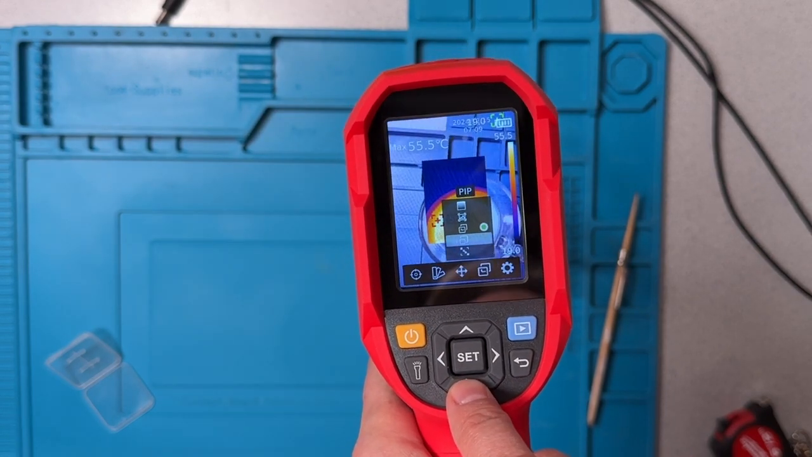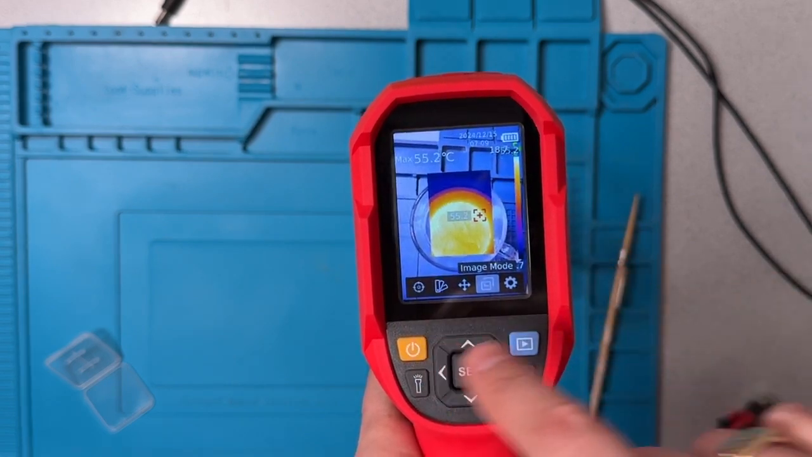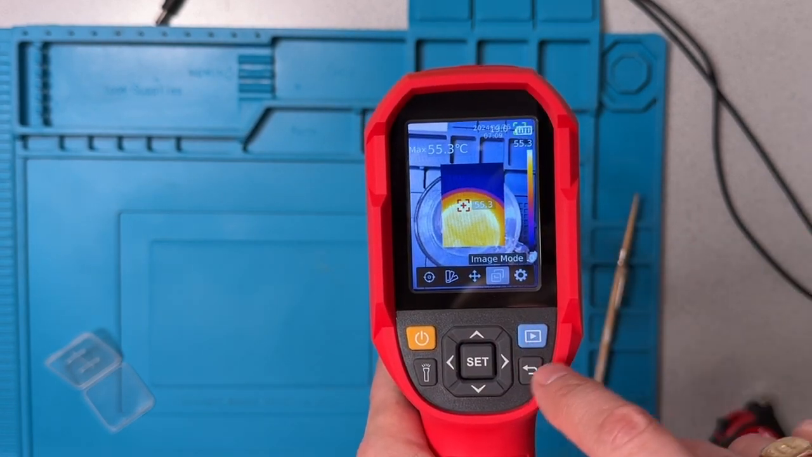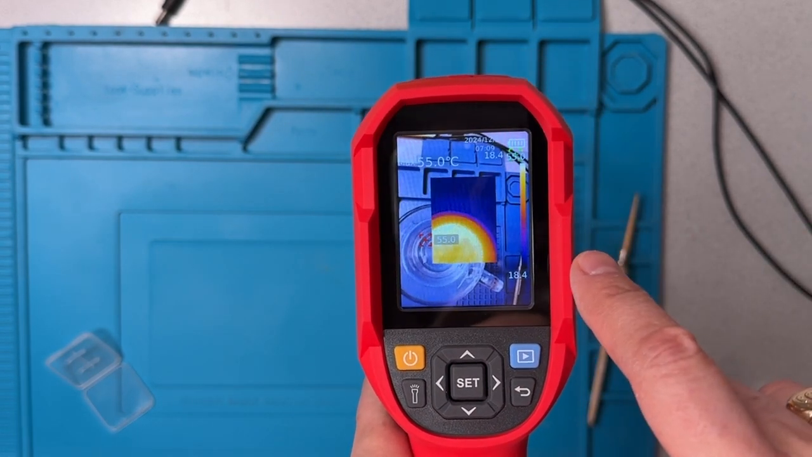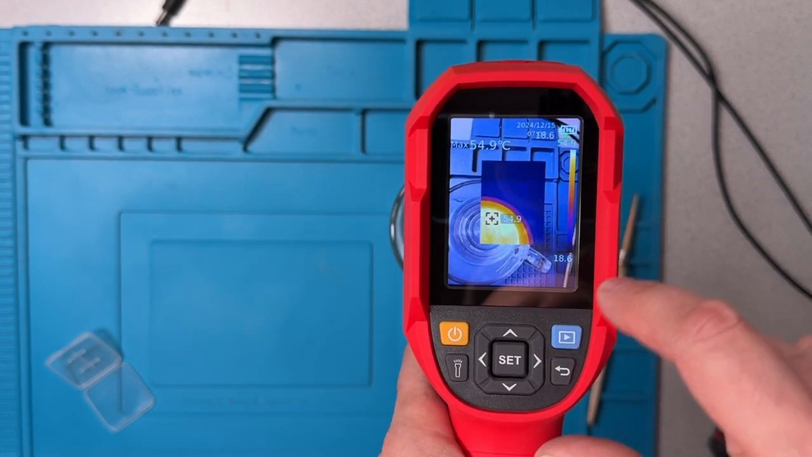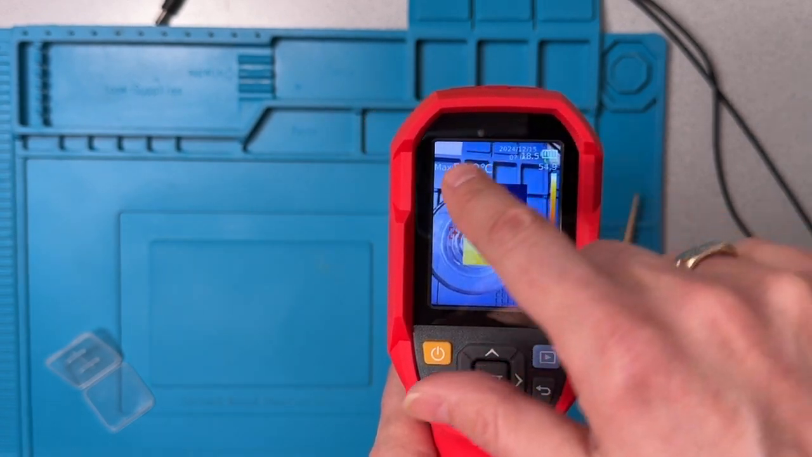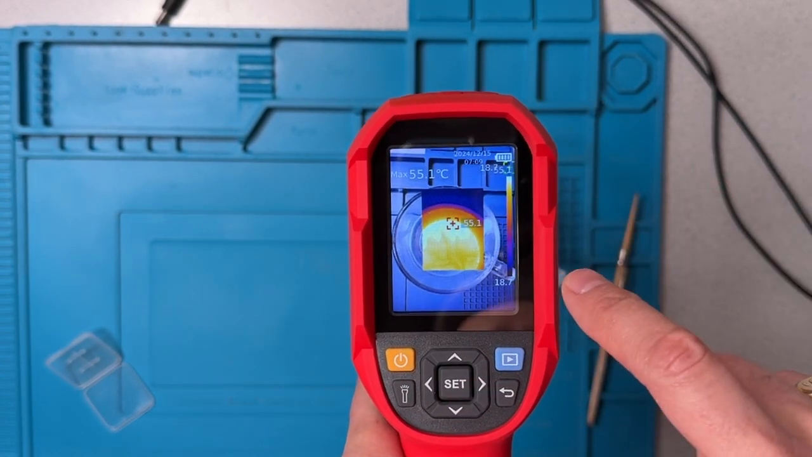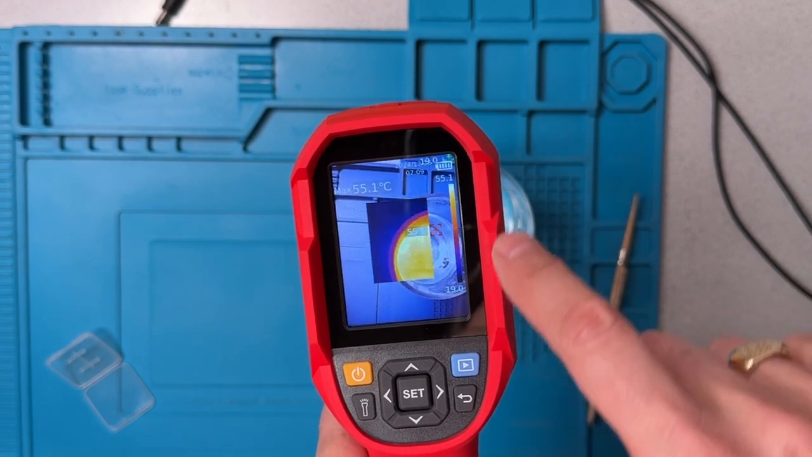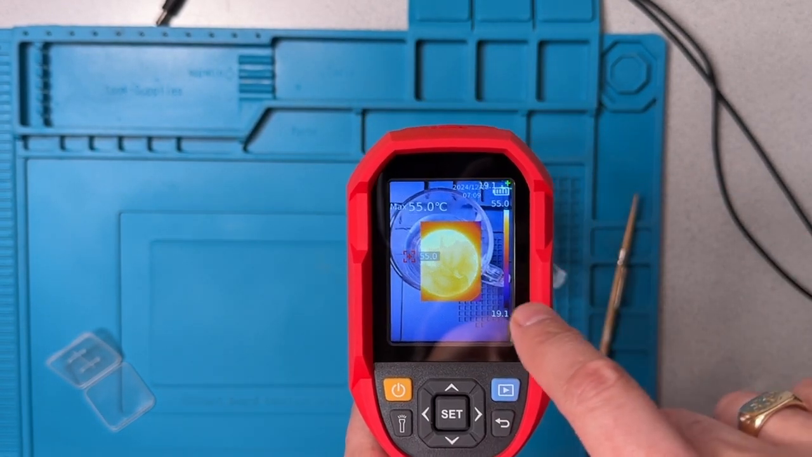Now we can then go to what's called picture-in-picture mode. And so that gives us a small inset that was like the region of interest that we had. So that helps us localize, but we don't have that blending between the two. And so we have an inset with the thermal camera and then the digital camera around there. So that's another way of helping to localize or determine exactly what we're looking at in the thermal camera.